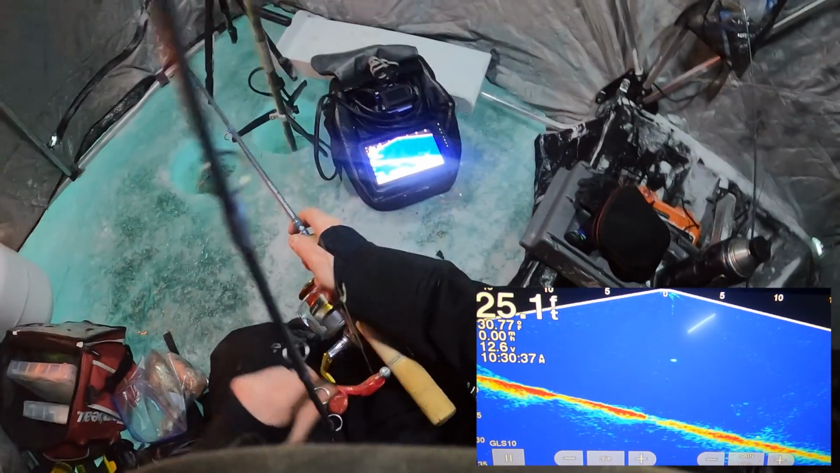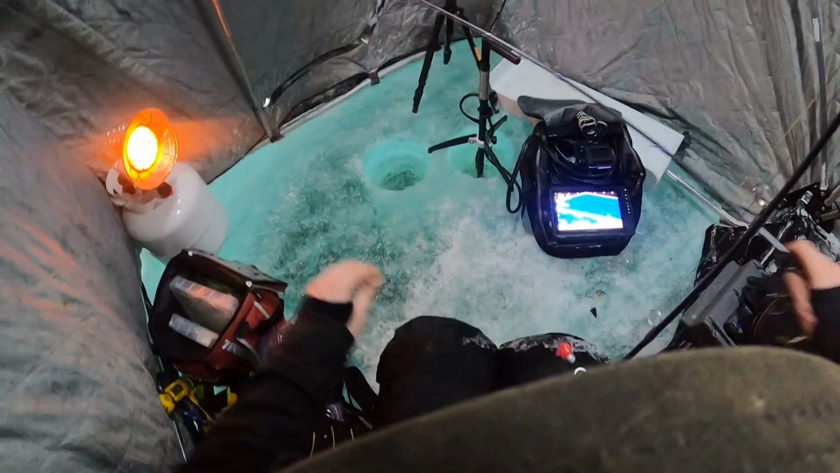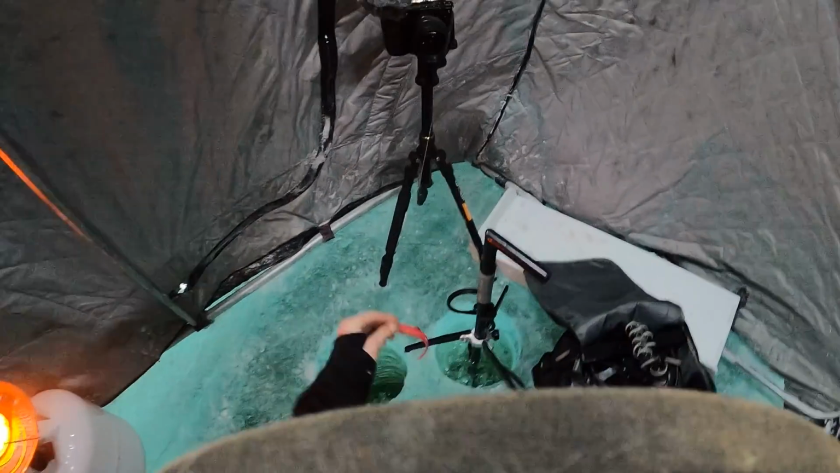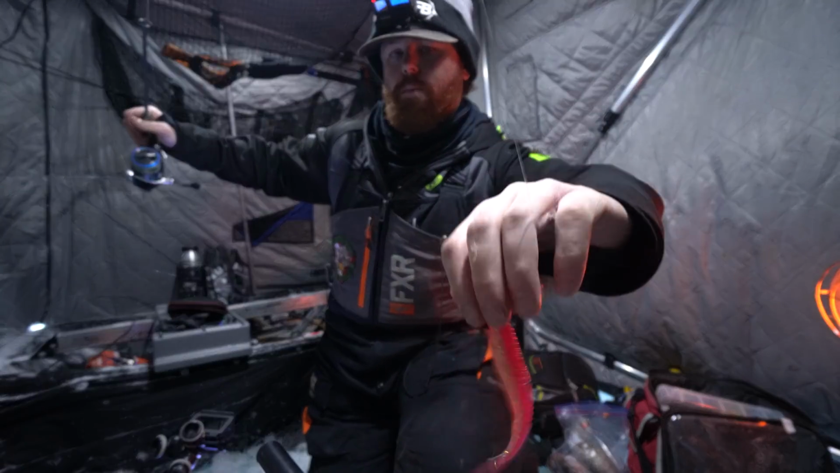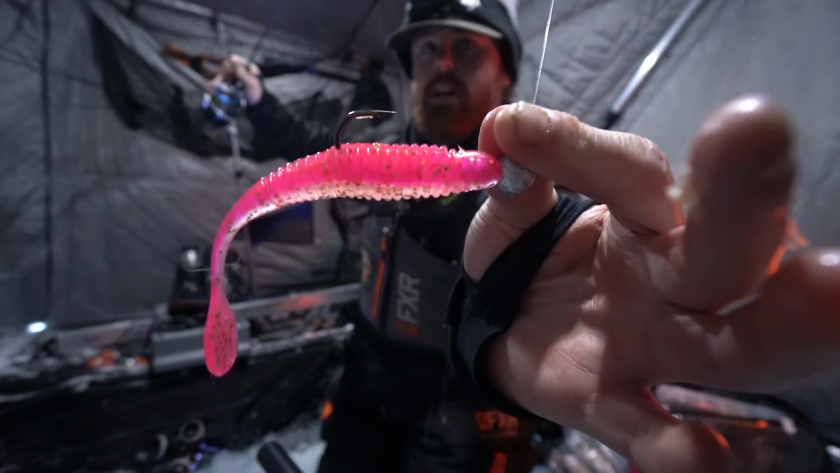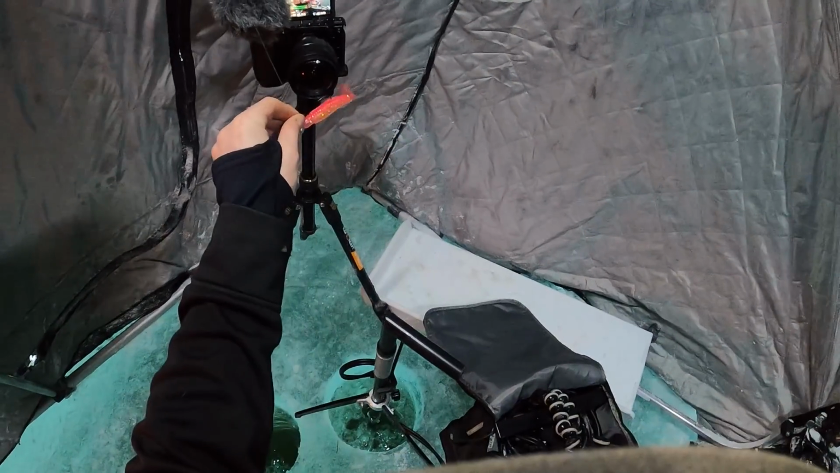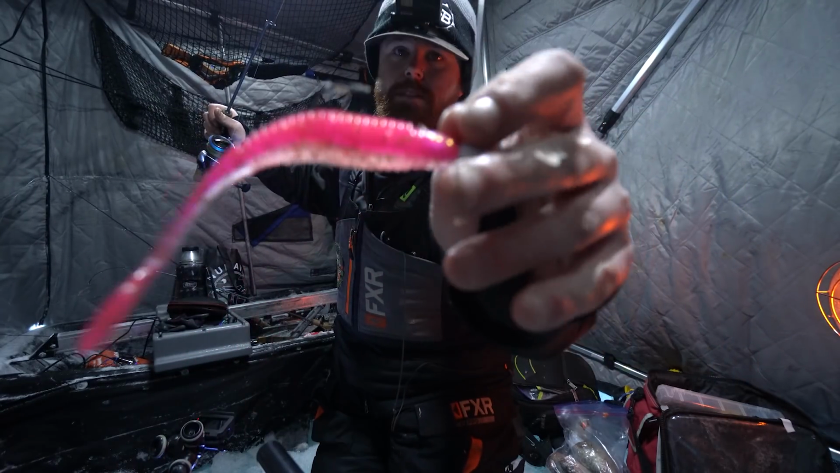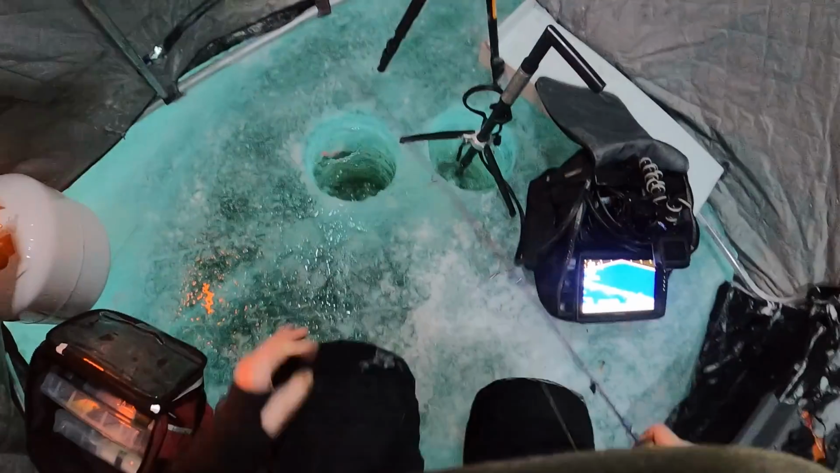So I'm gonna reel up that rattle bait because I think we need something a little more subtle. And that subtle change, we're sliding with the, come on, Dragon Slayer. I got that on about a 3/8 ounce jig head. Nice long shank on it so you can get that hook far back. This is the bait I've caught my biggest lake trout through the ice on. Lots of confidence in this bait.